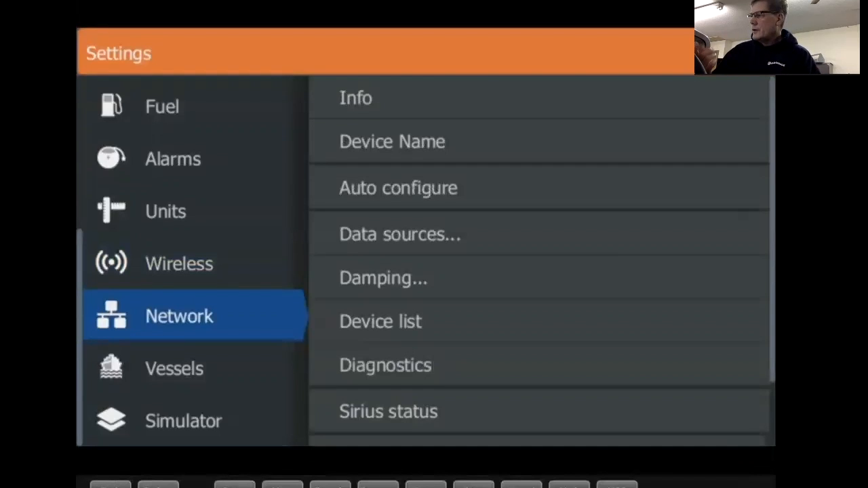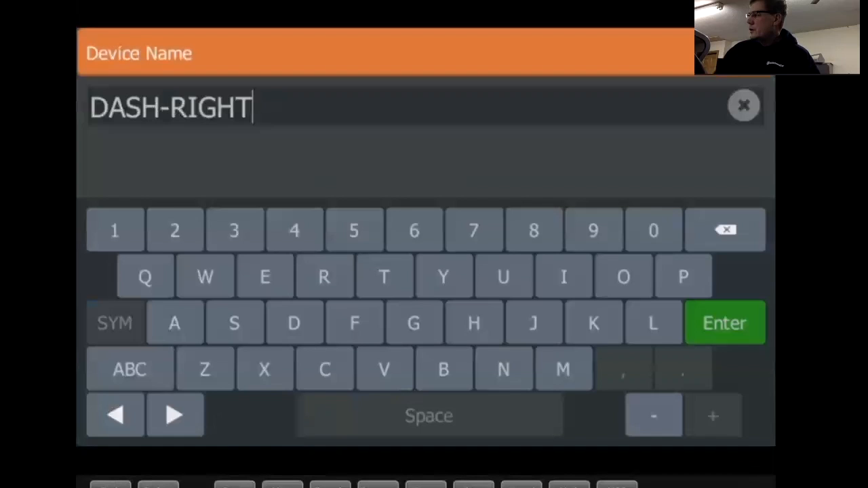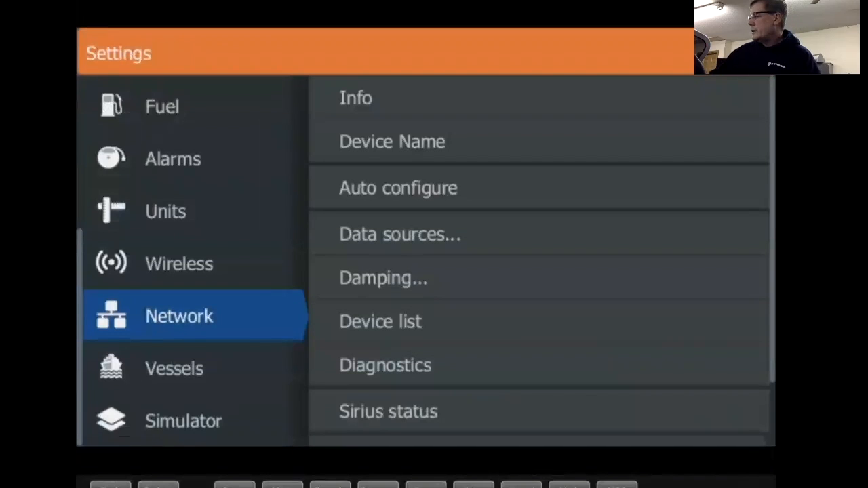So for temperature, depth. Here's what I like to do. I have multiple units in my boat. So just to save a little confusion, and I'll show you a bit later here, I name all my units. So here's, for example, my dash right, I got named dash right. My left unit, I got named dash left. My bow unit, I got named bow.